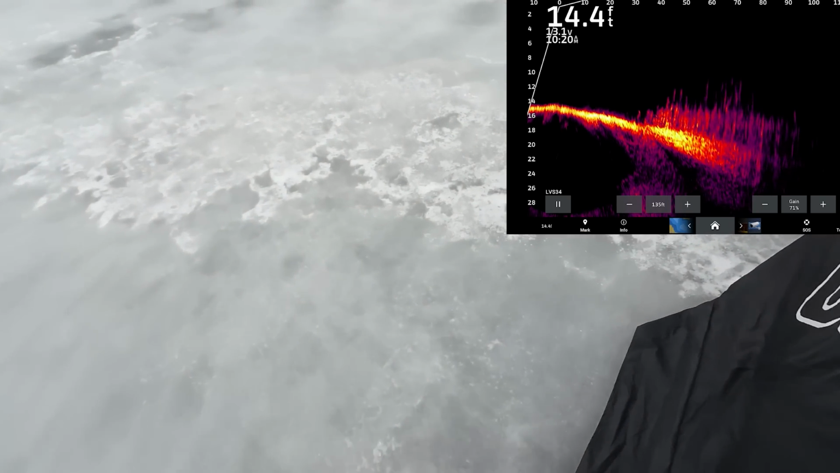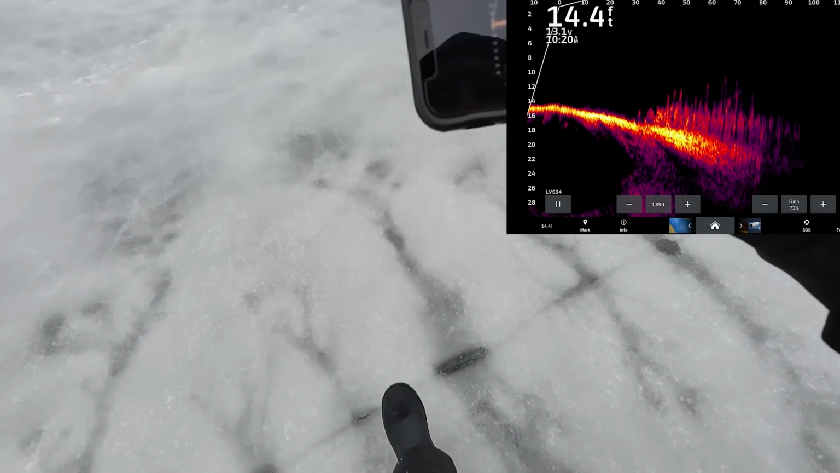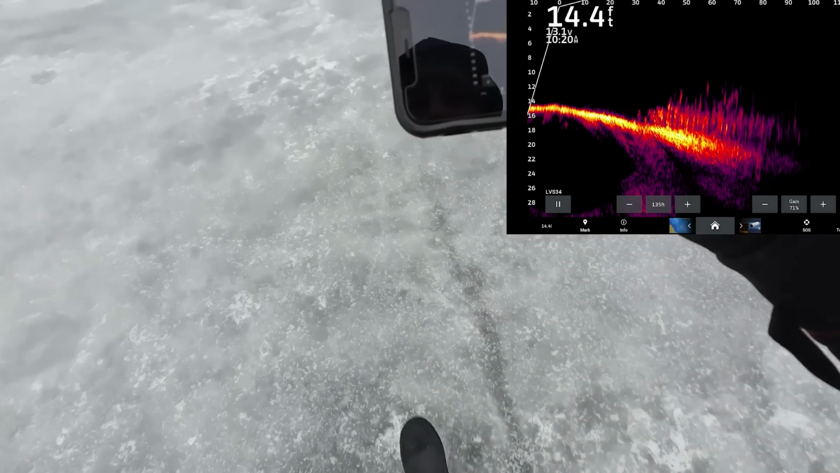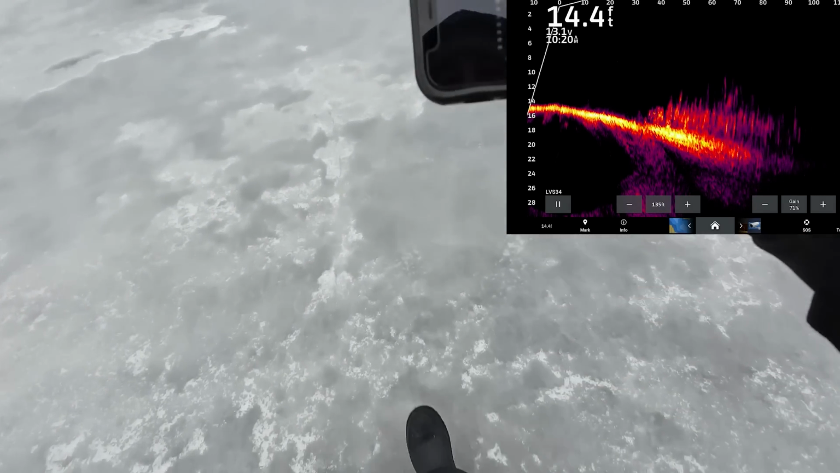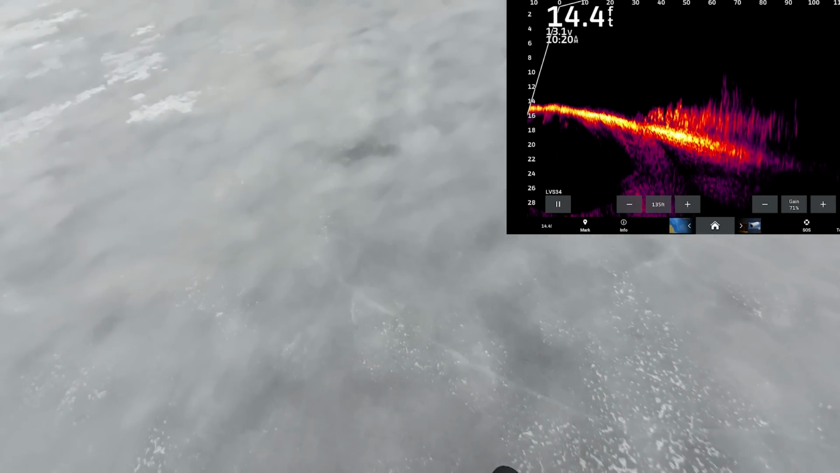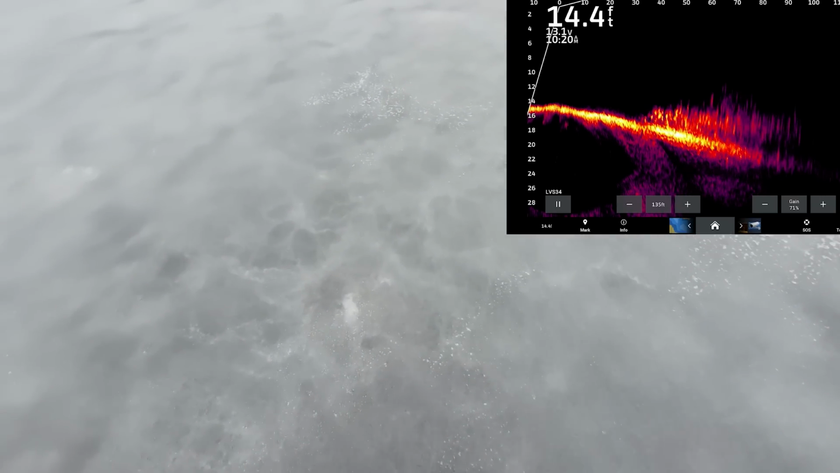You guys can see it on the other screen, but I'm walking. Probably at 20 feet, 30 feet, 40 feet, 50 feet, 60. I would guess about right here if I had to.